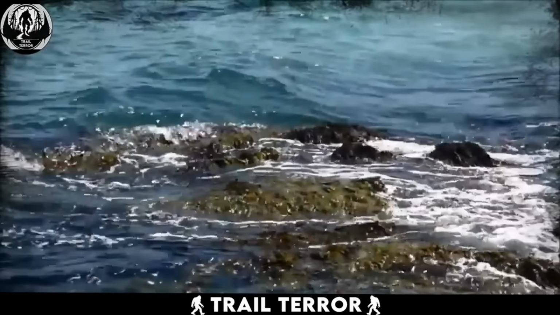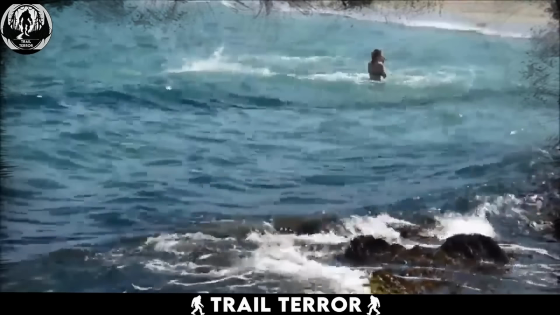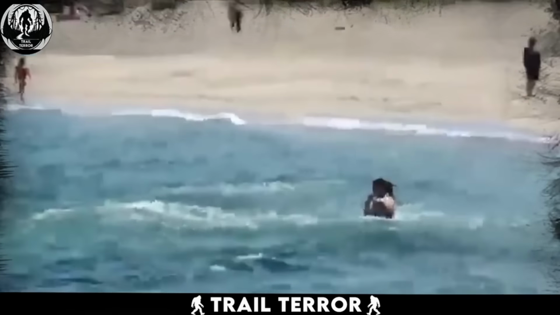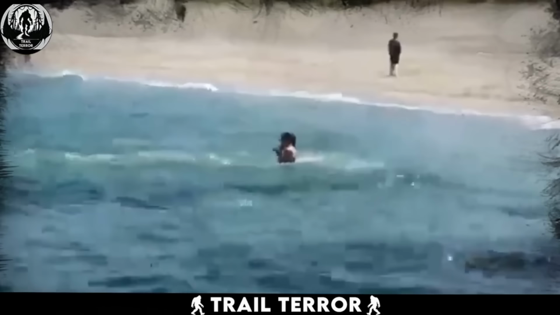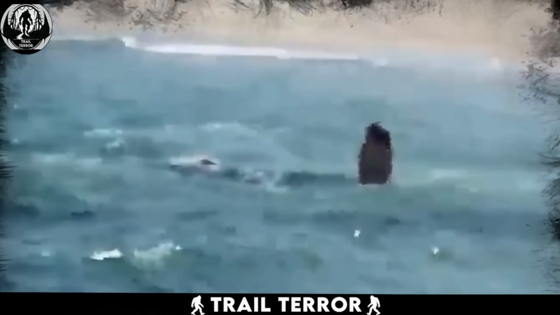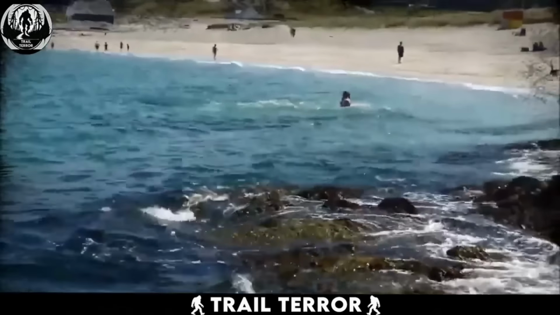A relaxing day at the beach turns terrifying in seconds. You won't believe how aggressive this dolphin gets. A woman is wading in the shallows, enjoying the water, when a dolphin suddenly bursts forth, charging with surprising aggression.